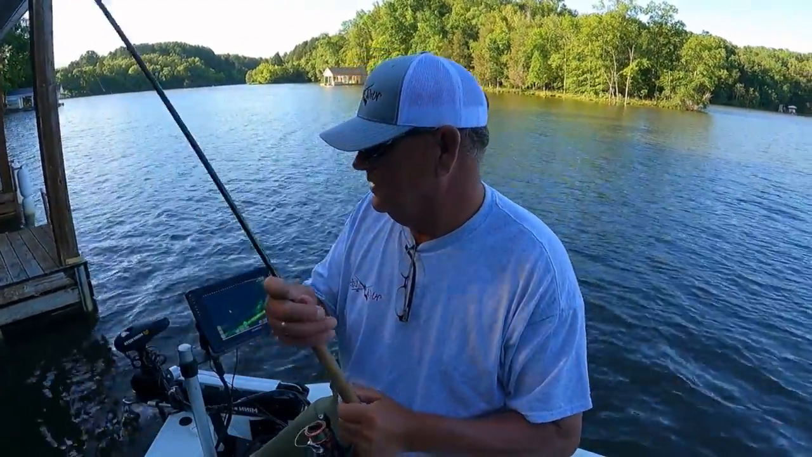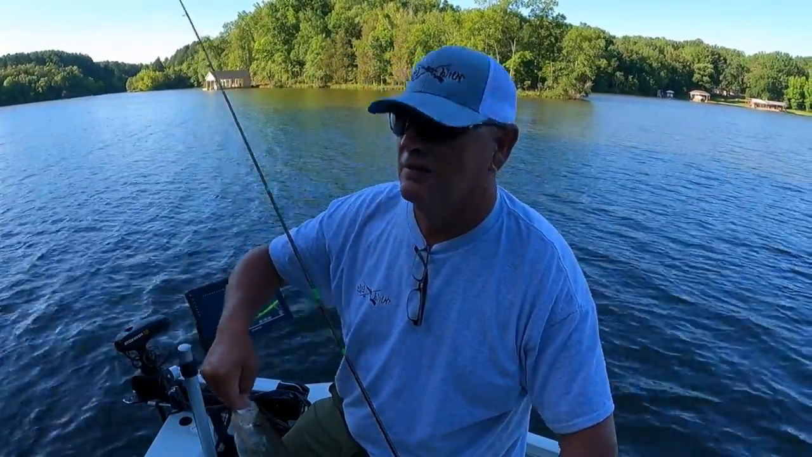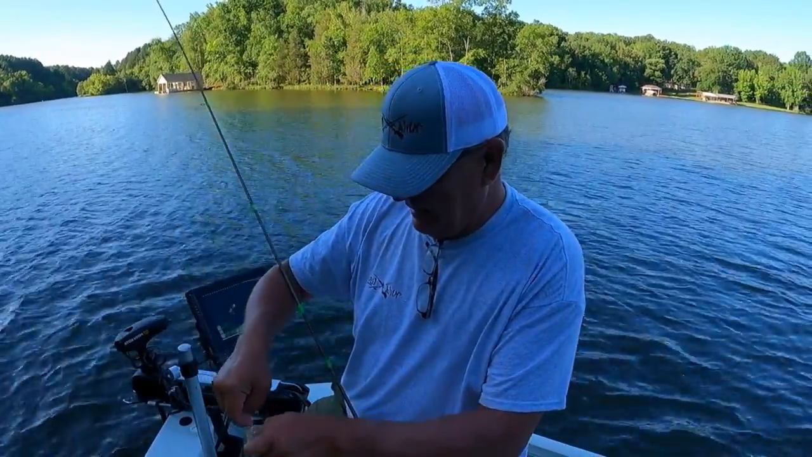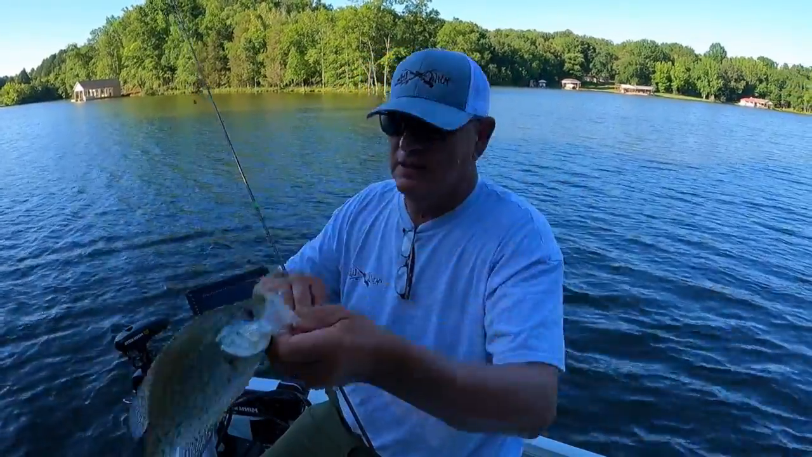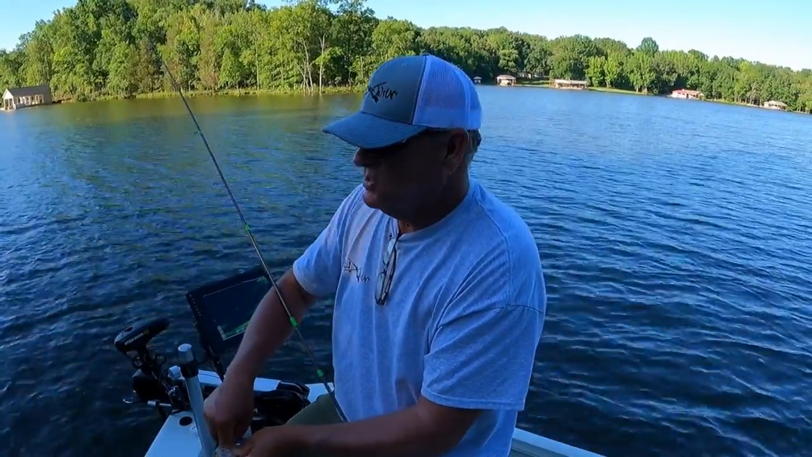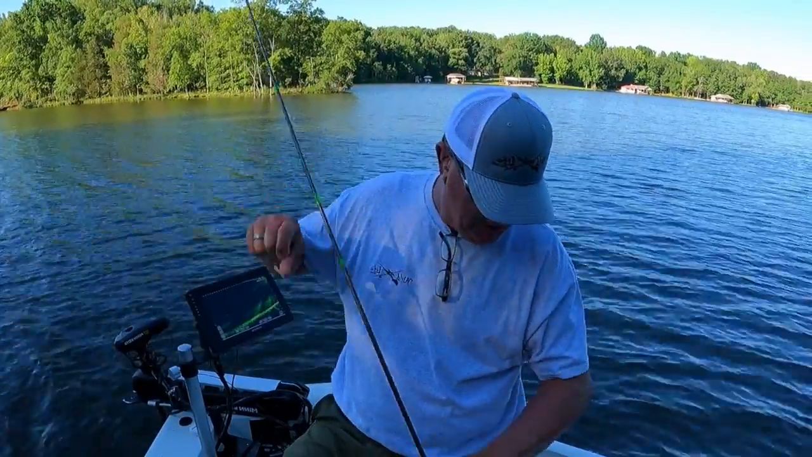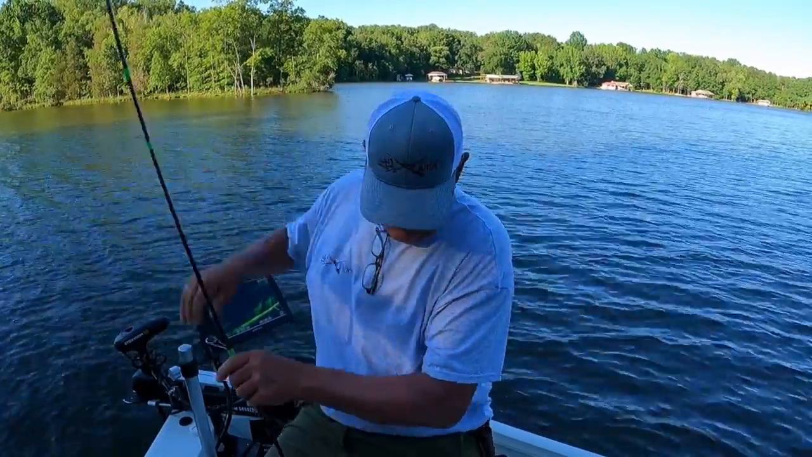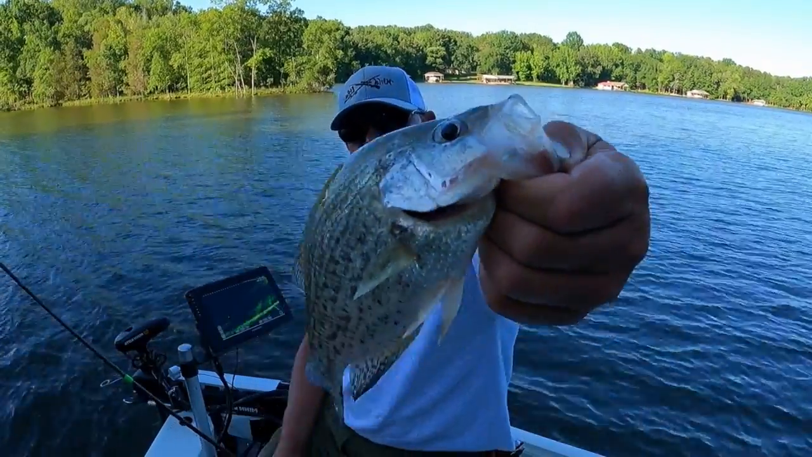Alright, here's another good one. We had another dock. Same thing. Bass is chasing these crappie. You just got to stay right up against the post. Crappie are right up against the post. Oh, come back here, fish. Don't do that. Boom, that's a good one right there.